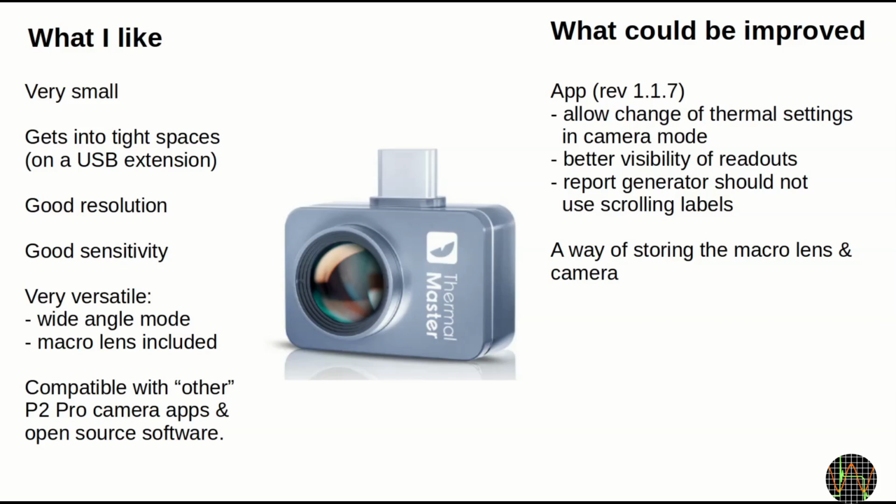Apart from these niggles, the P2 Pro has proven to be quite useful. On top of a USB extension, its small size allows getting into spaces where bigger cameras can't go. It provides a good resolution and thermal sensitivity, and the choice of using a wide angle or macro lens covers a large range of applications. Last but not least, in my test, the Thermal Master P2 Pro was working just fine with apps that were meant for other P2 Pro cameras.